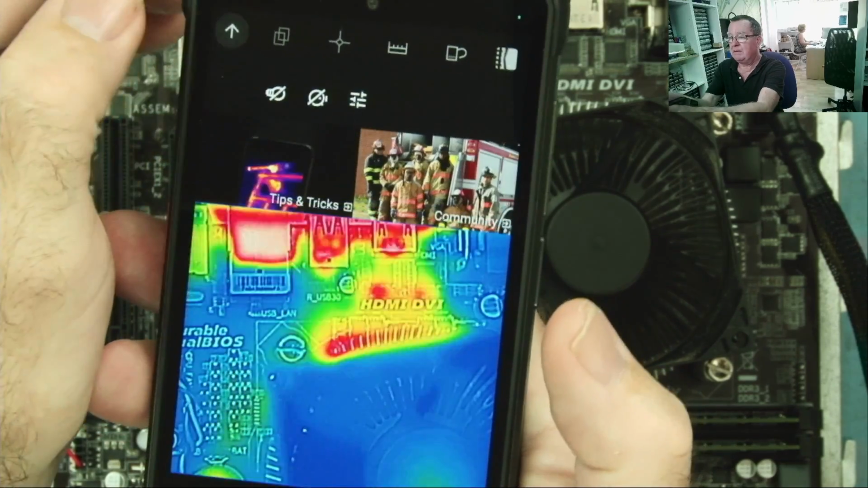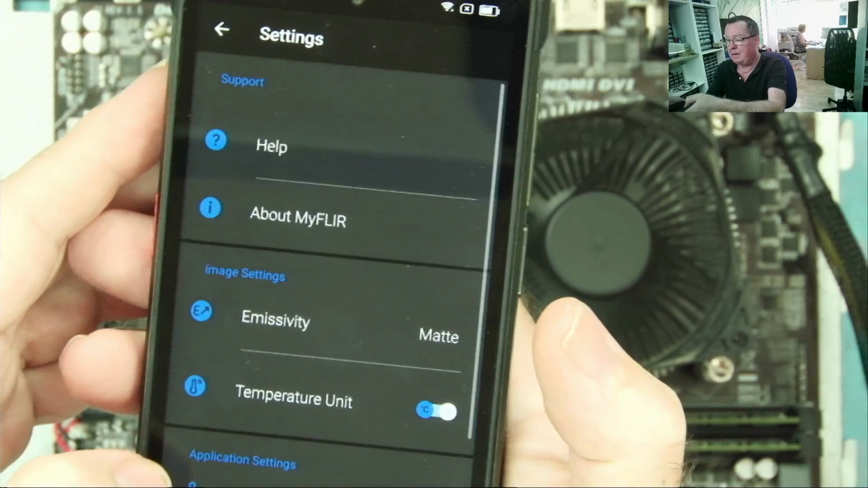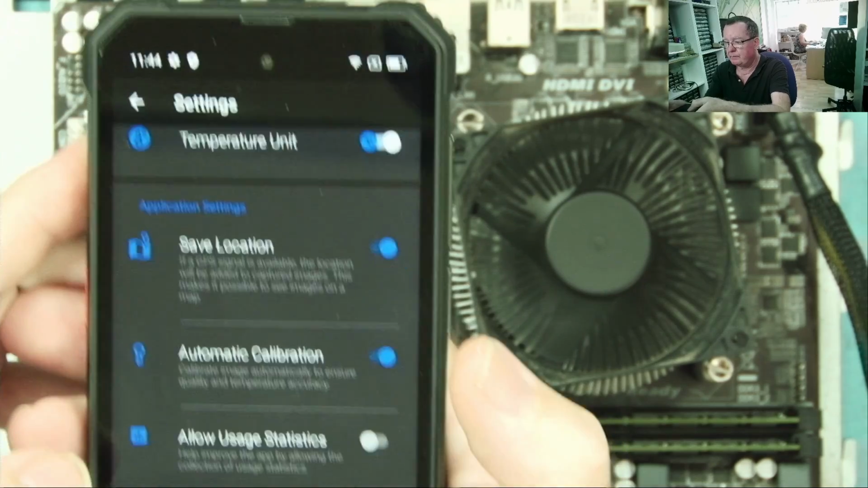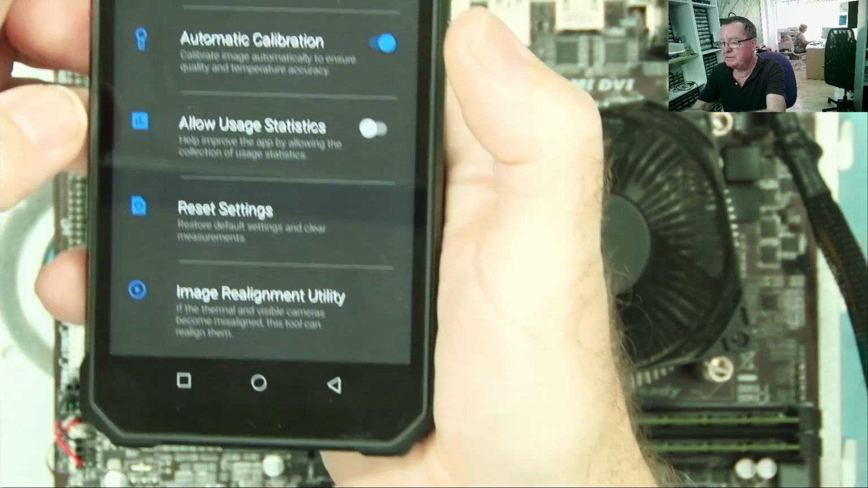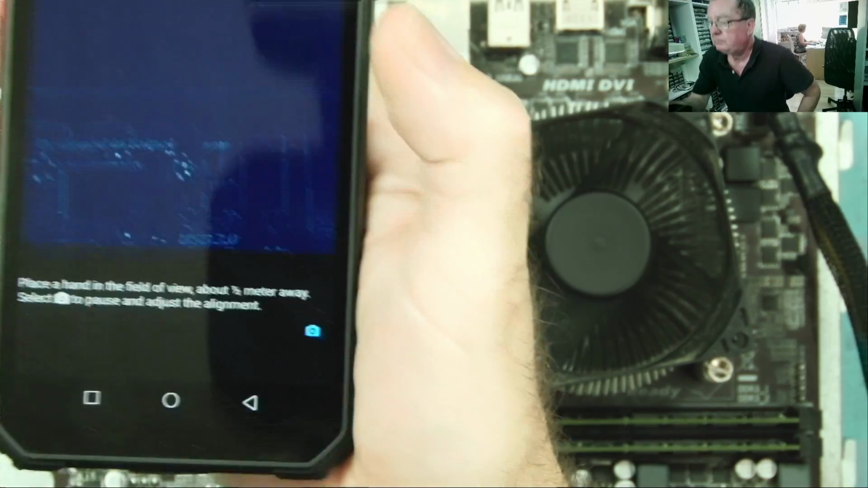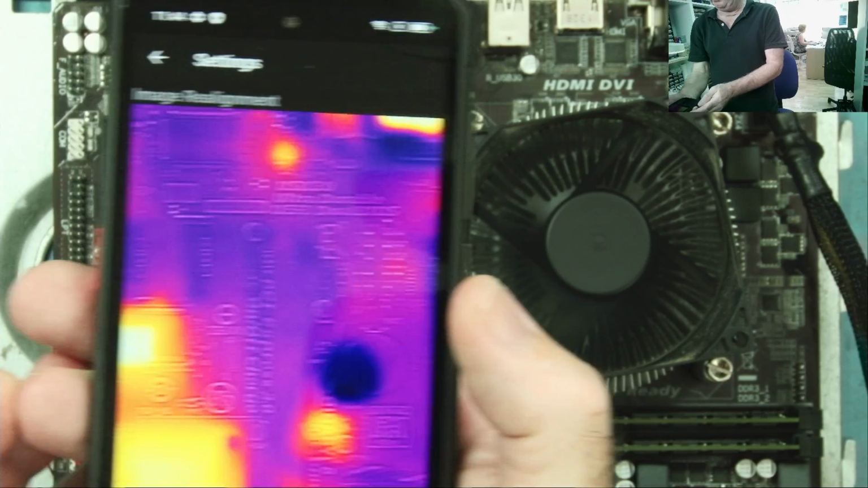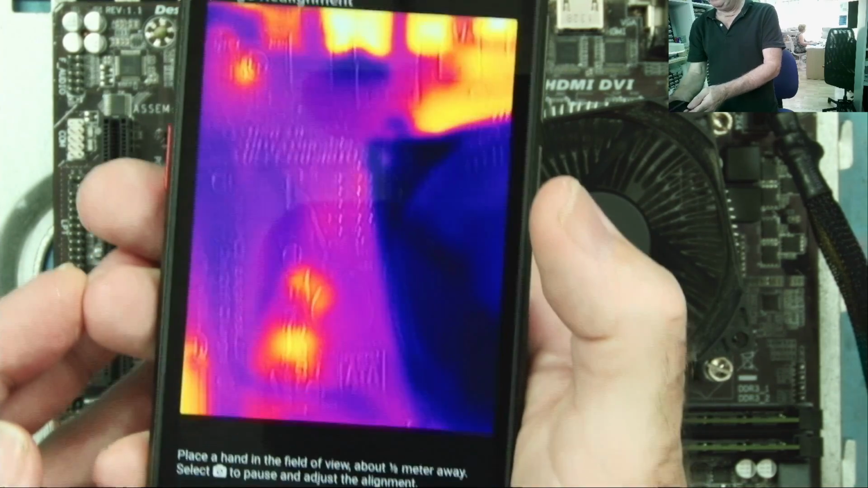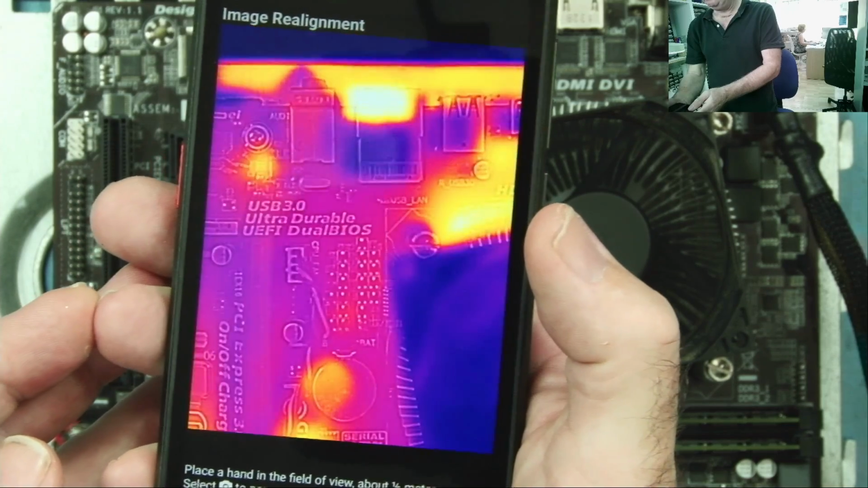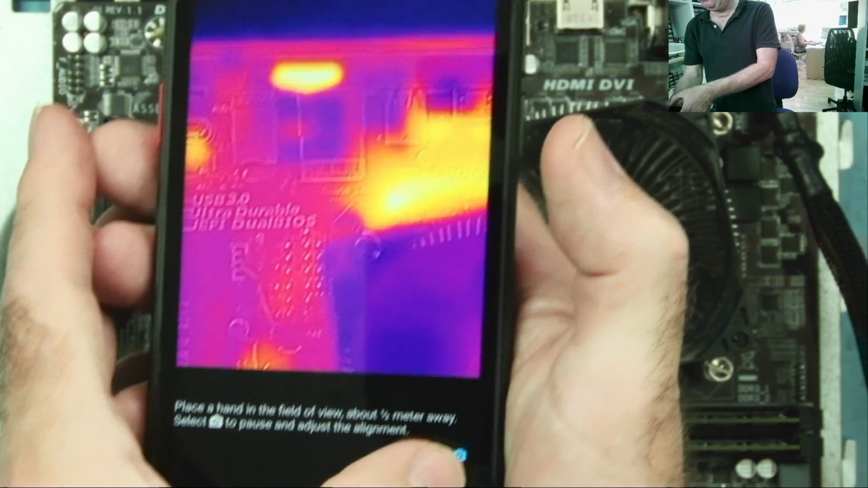So we go to the little settings and then to the sliders on here. Okay. We can change a number of settings in here, as you can see. And one of the options is image realignment utility. So we go to this one. I'll hold the camera a little bit further away from the motherboard. Okay, you can see there. And then what we do is we effectively take a snapshot. So we hit the little camera symbol here.